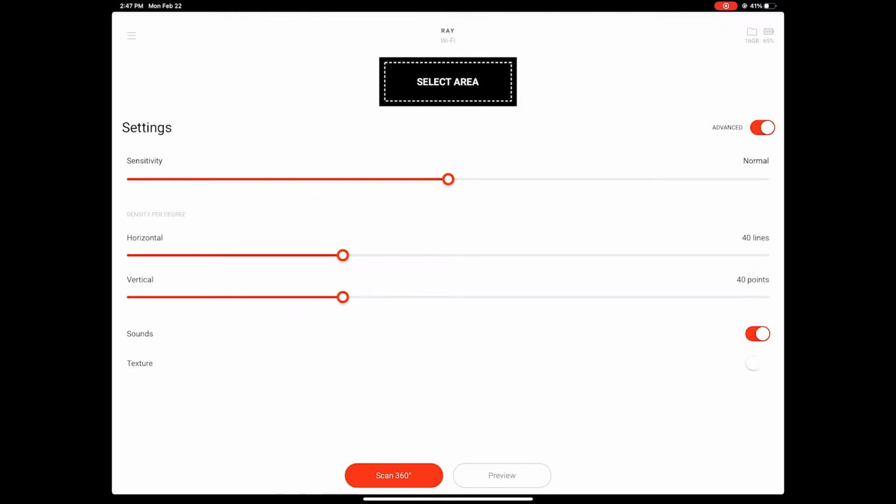In addition, that resolution slider is broken up into horizontal and vertical, both still a maximum of 80 lines and points per degree, minimum of 20, but you can set those independently if you'd like to in advanced mode.